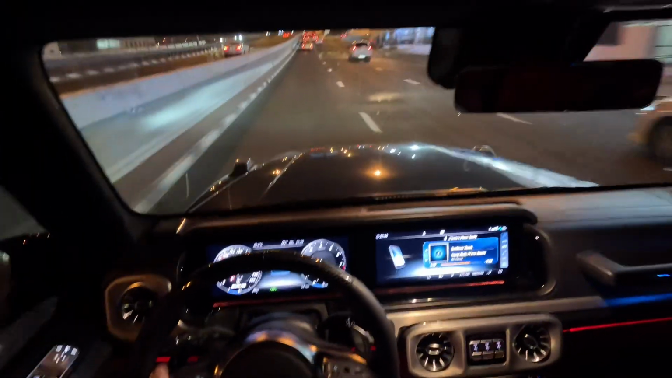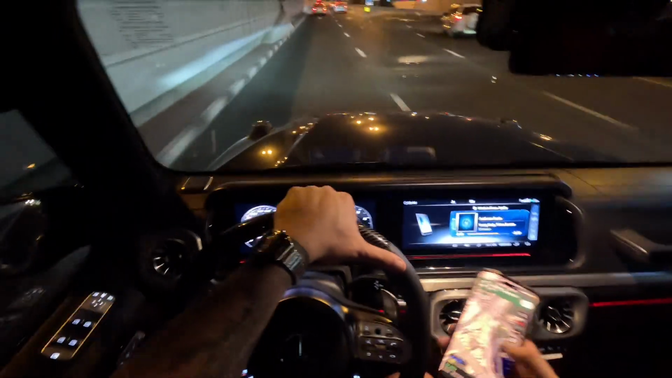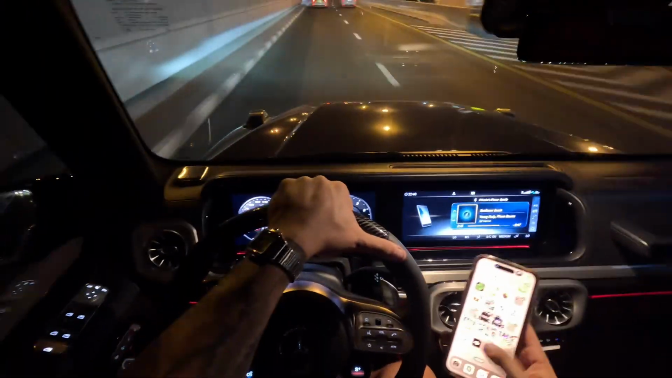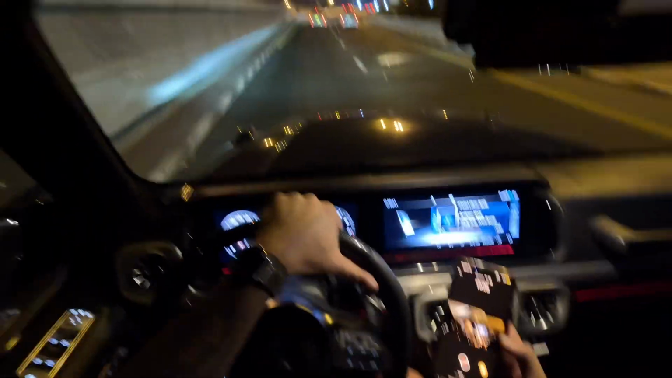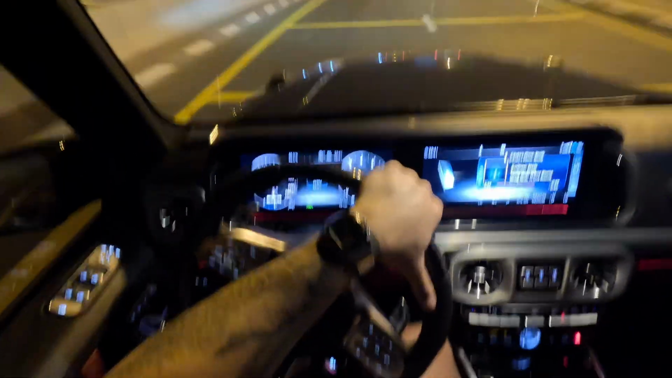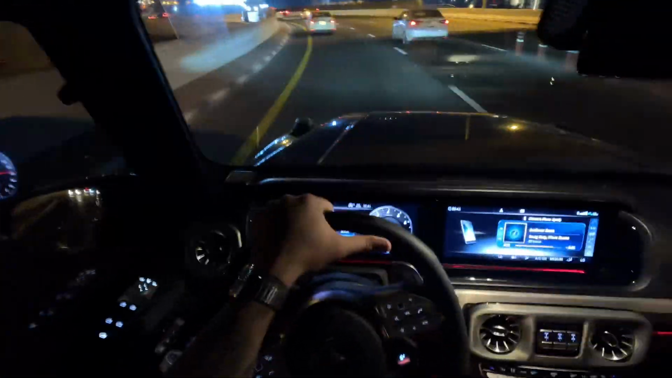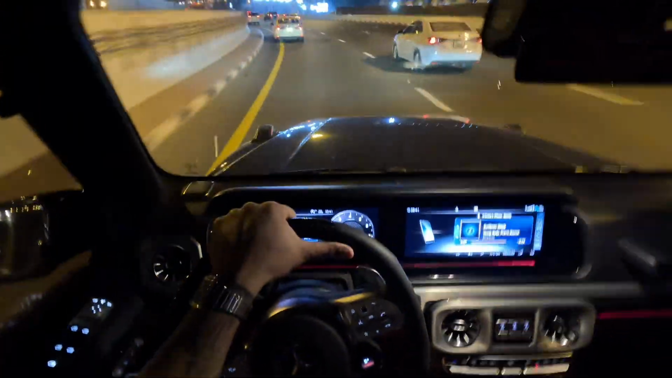But I love that grumble. This is a base G63, and I'm loving that grumble. I'm going to have to get a Brabus for us. Well, I guarantee we'll have a Brabus. There are so many out here, and I will get my hands on one.